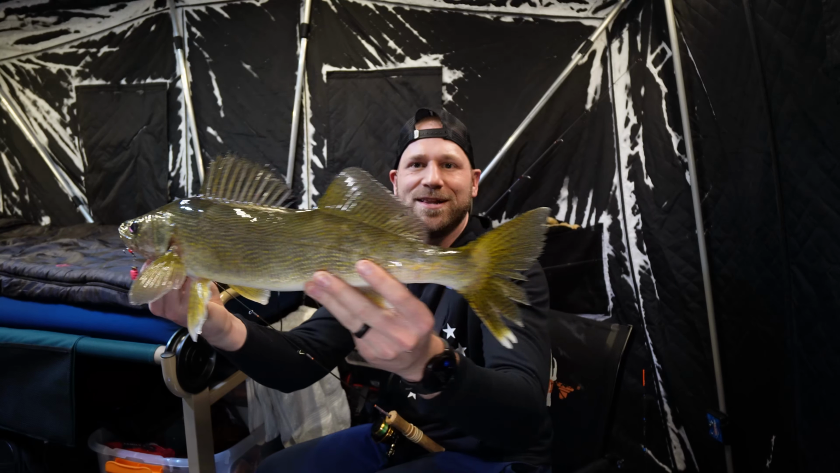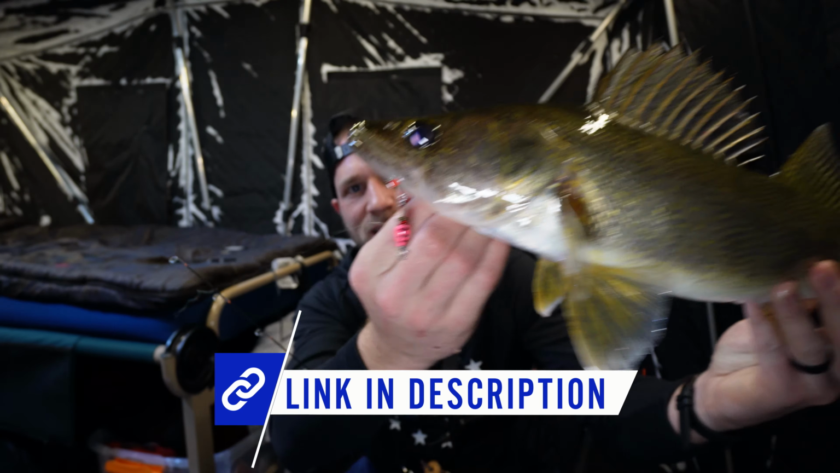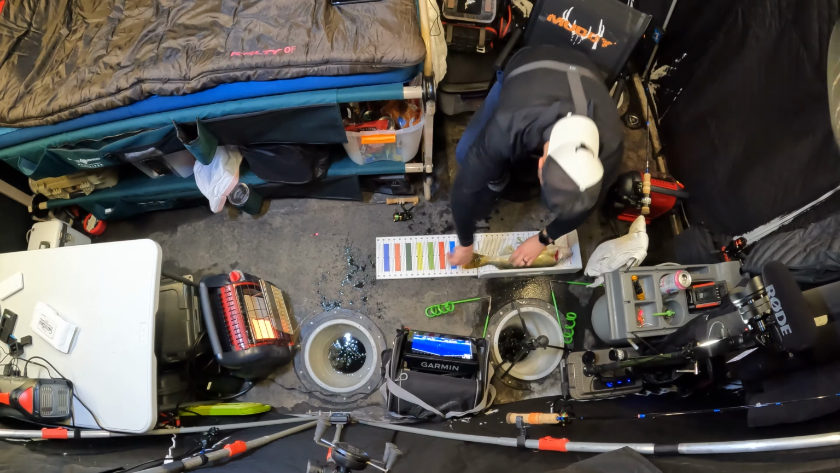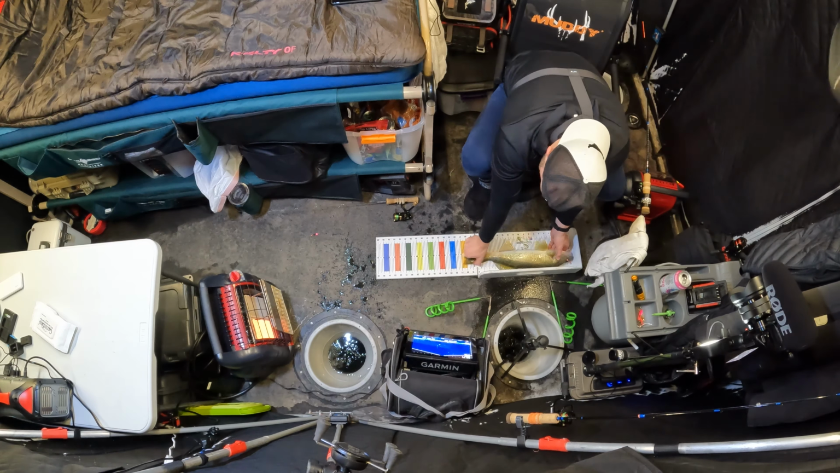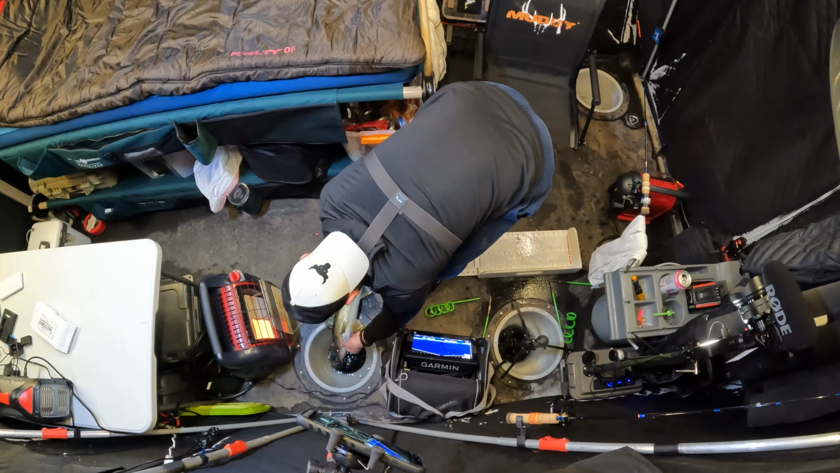Lake of the Woods walleye. First full day out here. You can see jig with the minnow head doing the trick. That's a slot fish. Anything 19.5 to 28 has got to go back, and this guy is 20 3/4. Good fish though. Letting her go. See you later, girl.